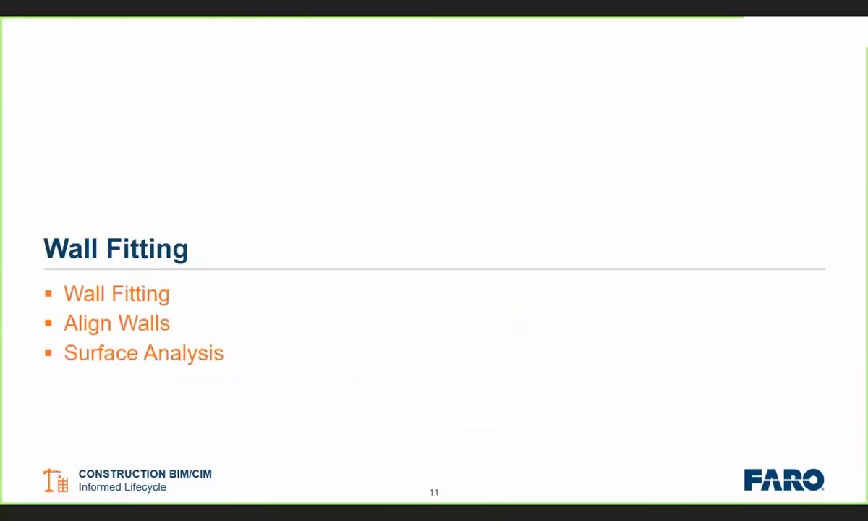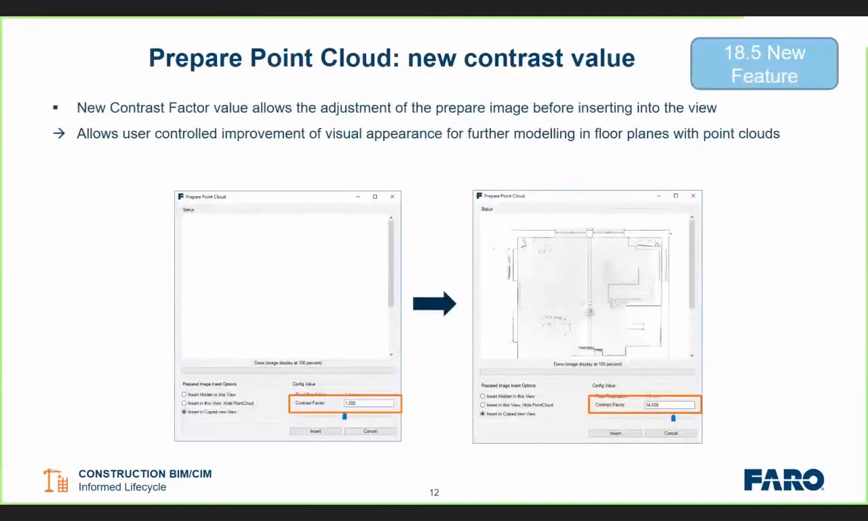Okay, so the first thing we're going to look at is the wall fitting tools and the align walls and the surface analysis. In the most recent version of PointSense, we have added a slight new feature. Now, the Prepare Point Cloud tool has been available in the software for a while, and what this does is essentially create what's called a tomograph, or an X-ray type view of the point cloud to enable us to see much more clearly the outline of the walls, the windows, the doors.